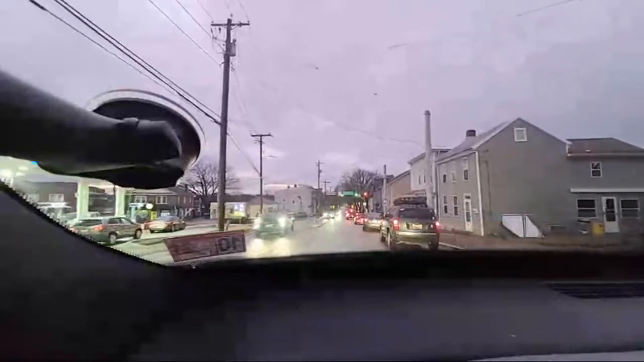Oh nice, that truck, I don't think any of my cameras caught that. He actually used that gas station to avoid the traffic light. That's actually a $90 citation in this state. It's using private property to avoid the traffic control device. So it's a $90 violation. It actually carries a point if you get caught.